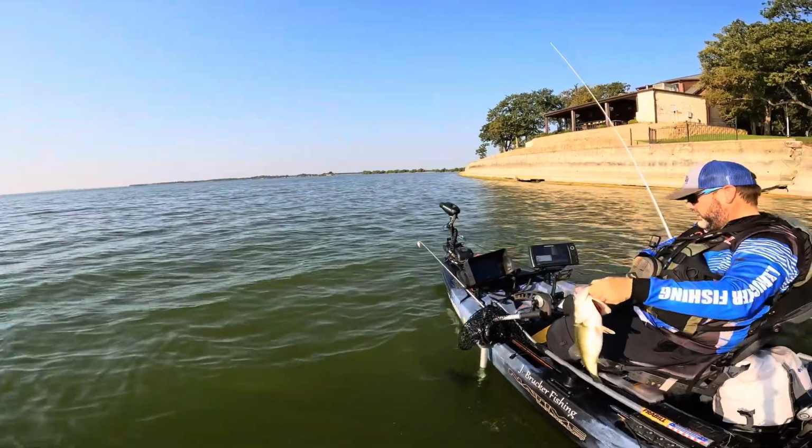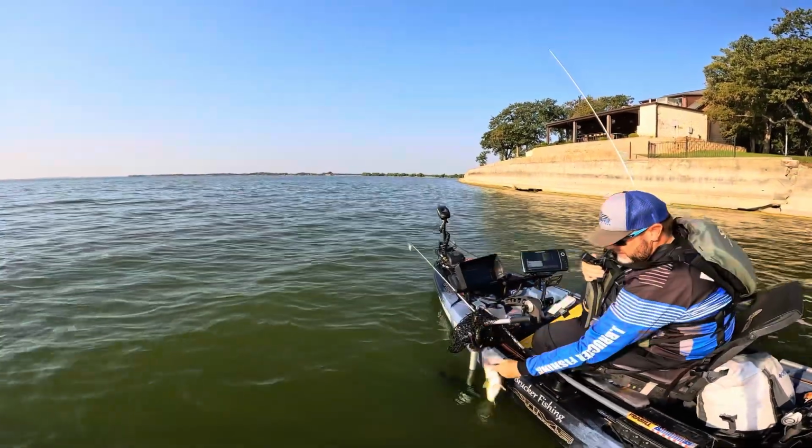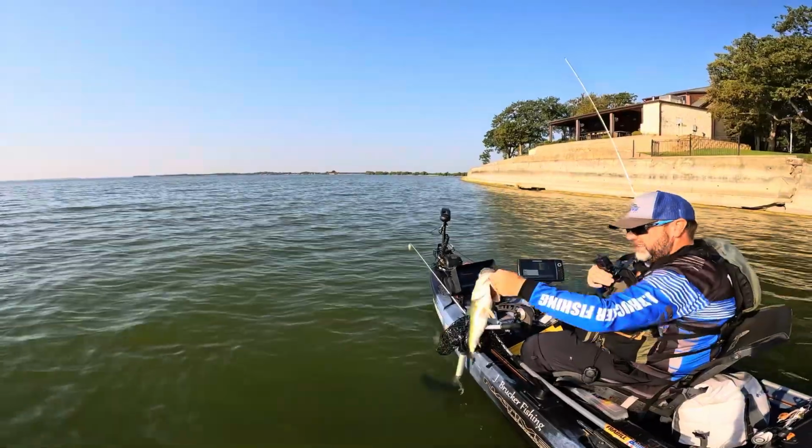All right, folks, 3rd fish of the morning, 17 right there. 17. That tail. Fatty.